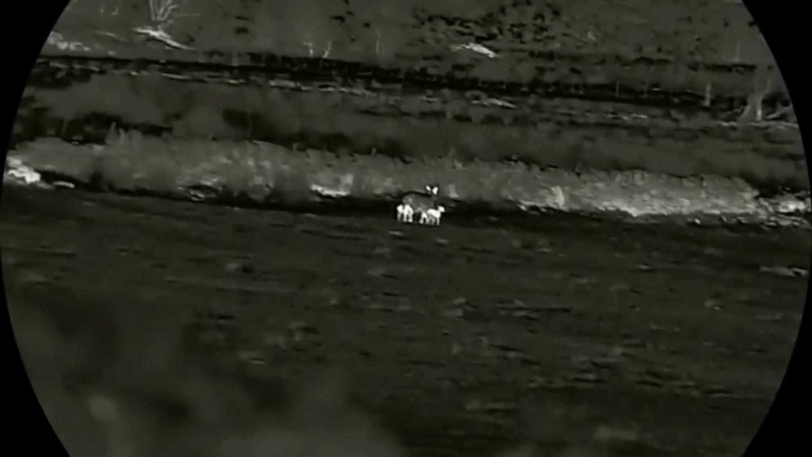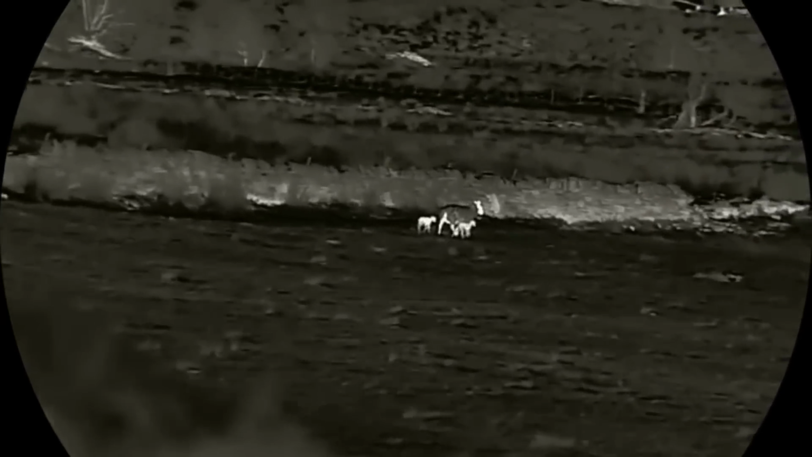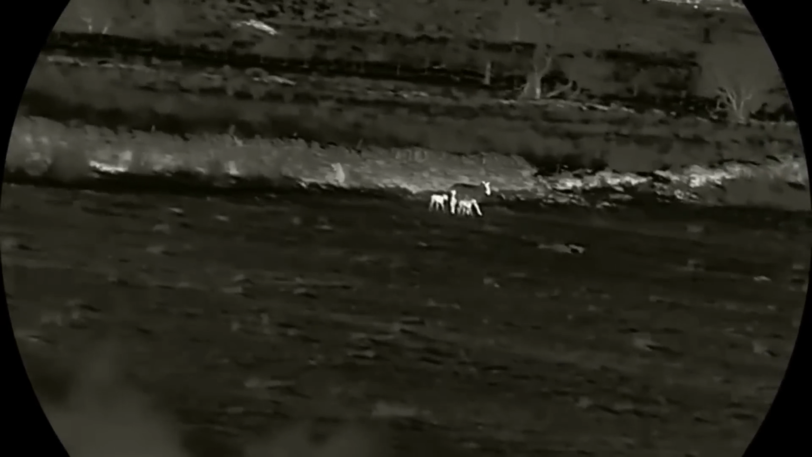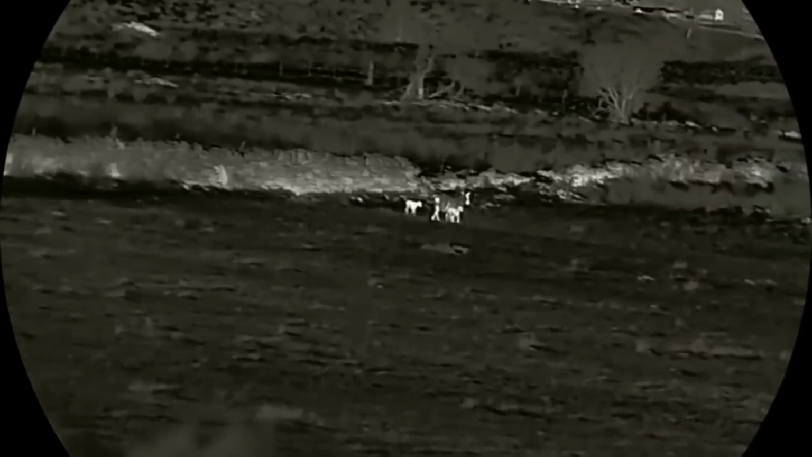Here I'm just looking through my spotter and I'm looking at the first lambs I've seen on this farm this year. So it looks like this farmer has started lambing today or yesterday. So any foxes I do shoot tonight, you know, will be a bonus because I think this farmer lambs over 500 sheep.